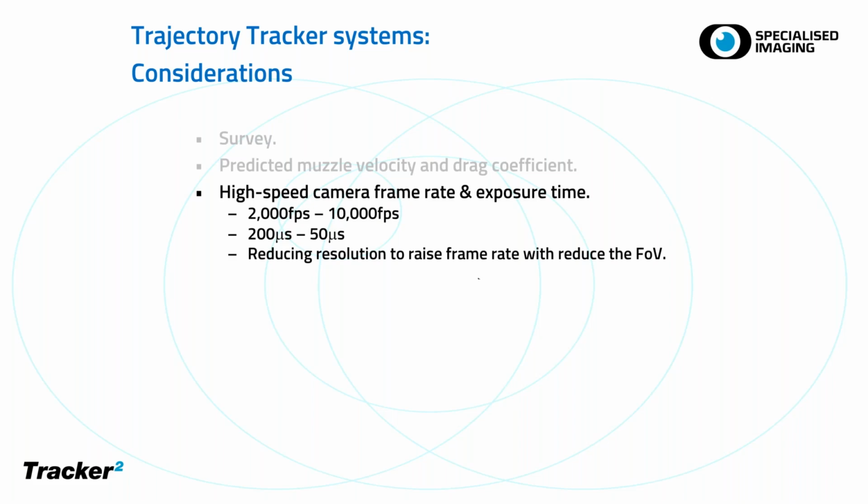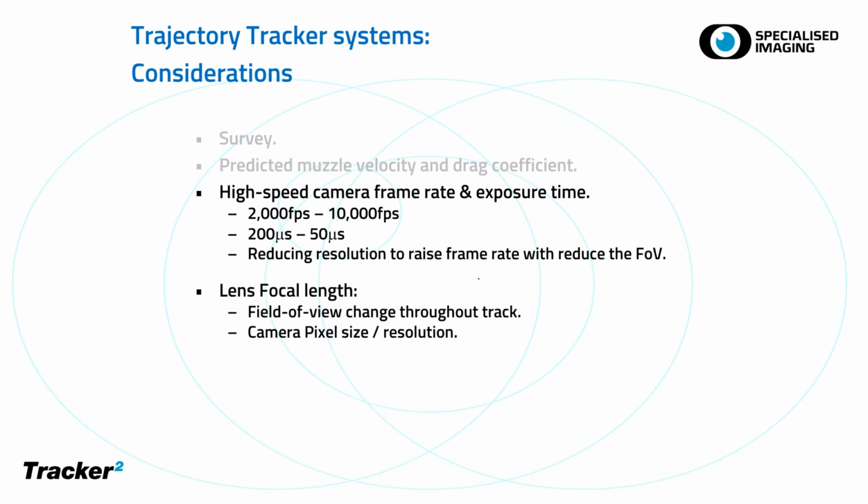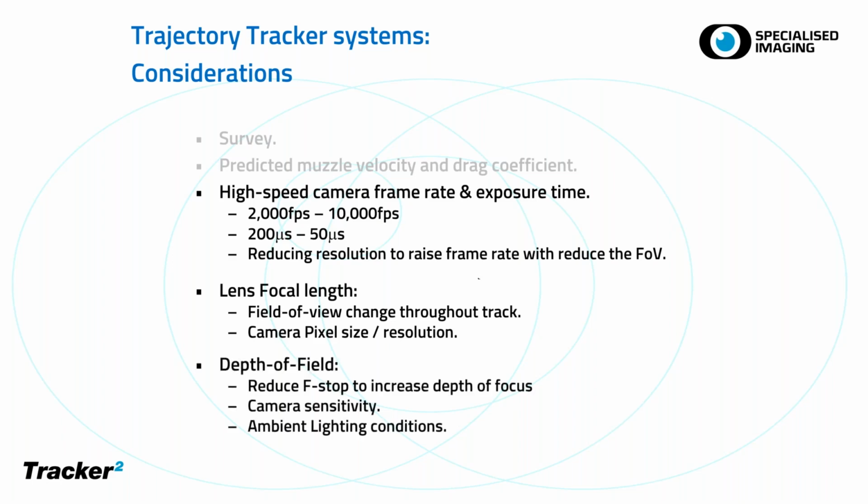What perhaps needs to be thought about a little bit is if you want to, on the day of the test, speed up the frame rate, that's going to reduce your field of view. And here's an interesting point where if you have a focal length of lens, because your distance from the tracker to the projectile is varying throughout the flight, so from the two ends of the track it's going to be further away than at the midpoint, then that field of view is going to be changing. So again, you perhaps have to consider your camera pixel resolution and the camera pixel size if you need to think about what kind of frame rates you need in order to get enough temporal resolution.